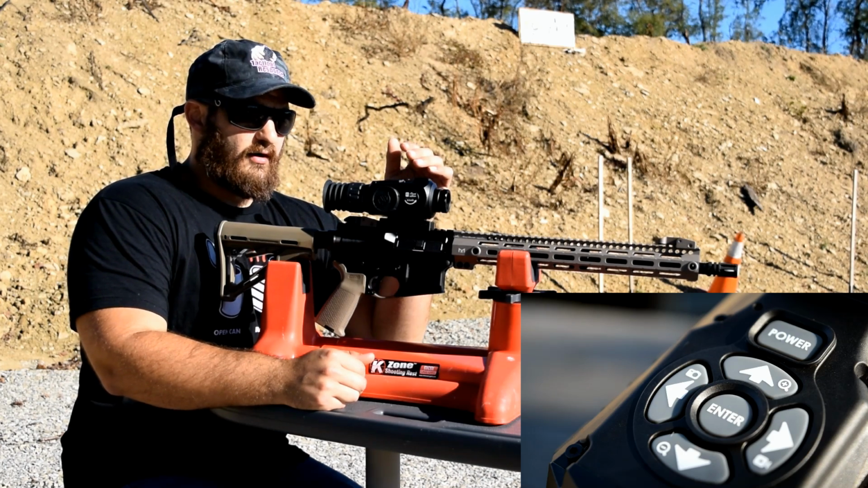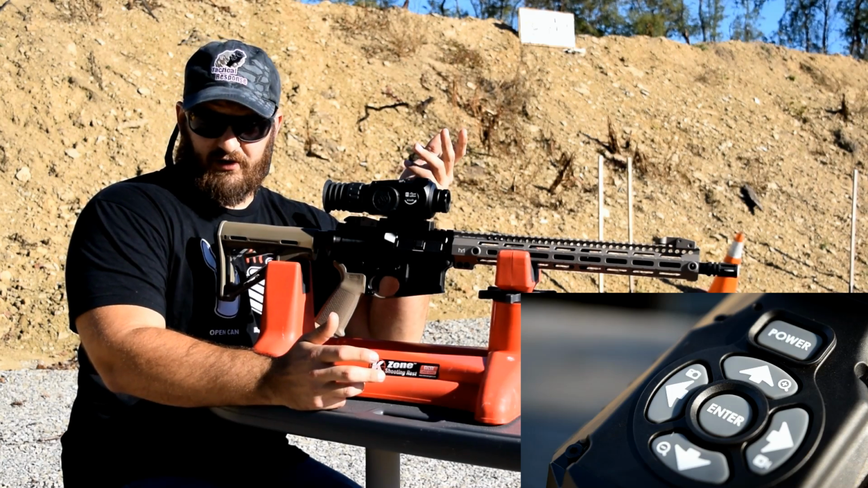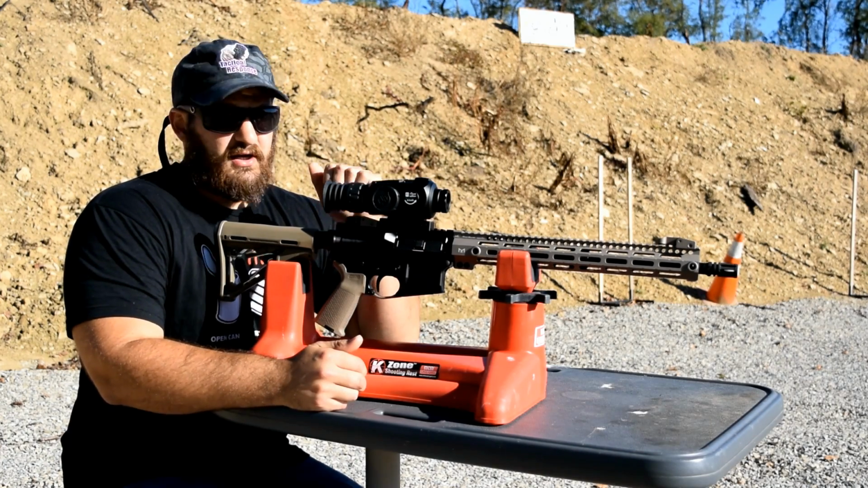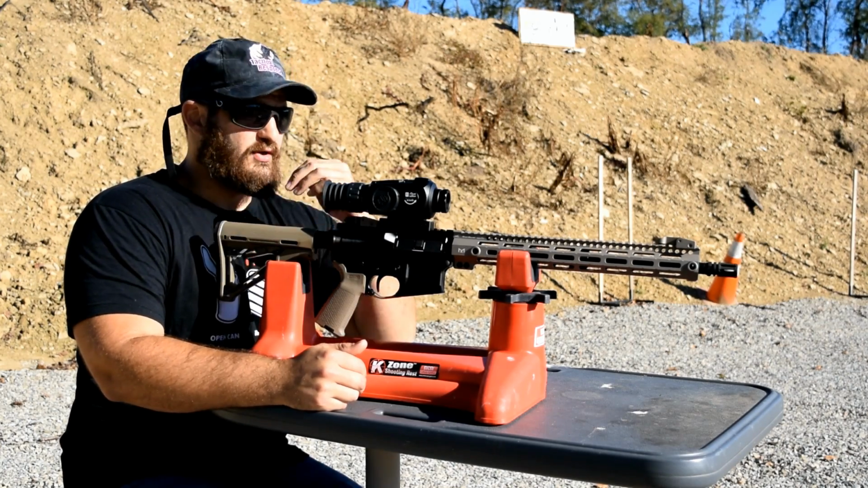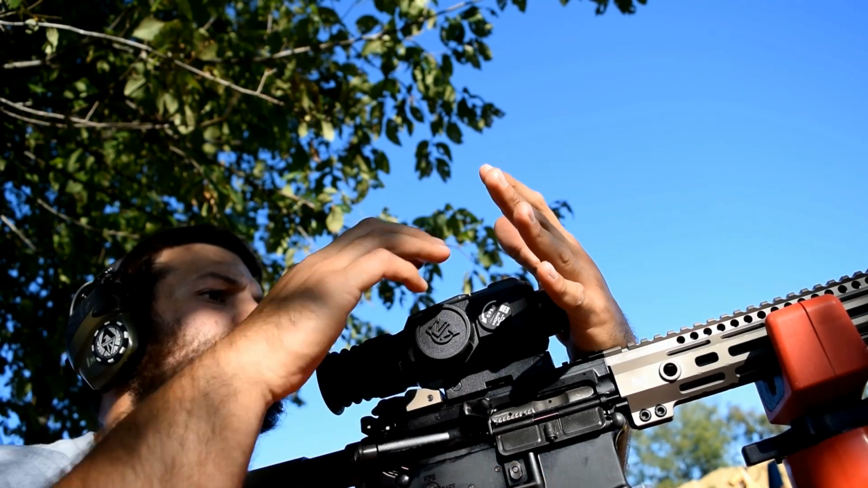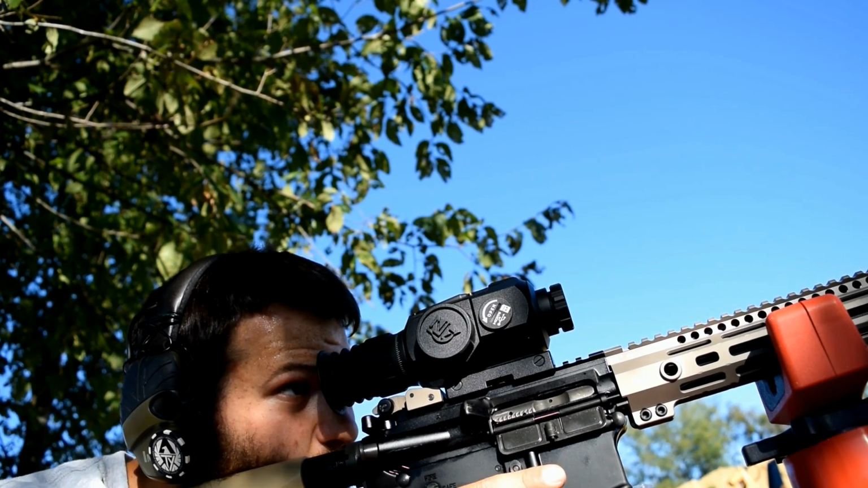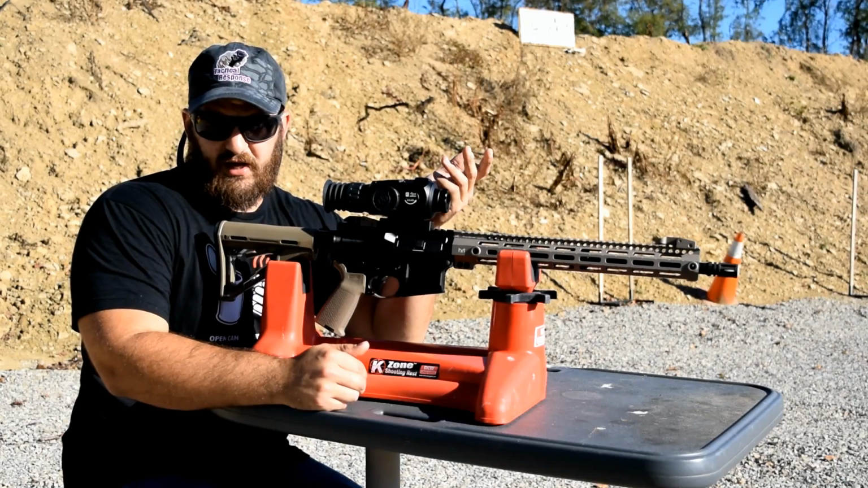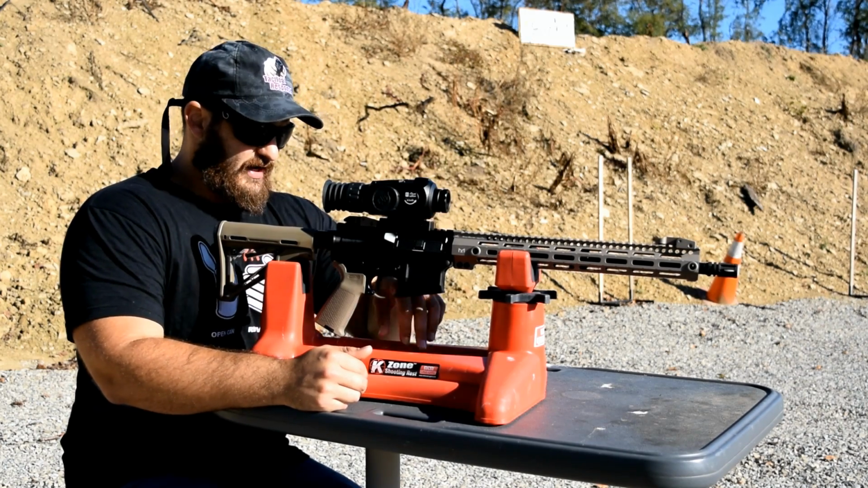Up and down are zoom in and zoom out respectively, and the power button obviously turns the thing on and off, but it can also be enabled to initiate a fast NUC calibration, which is the calibration you have to perform each time you want to power this thing on. And if your environmental conditions shift significantly, you'll have to redo a calibration, obviously, because it's a thermal optic, right? It's very simple to do that.